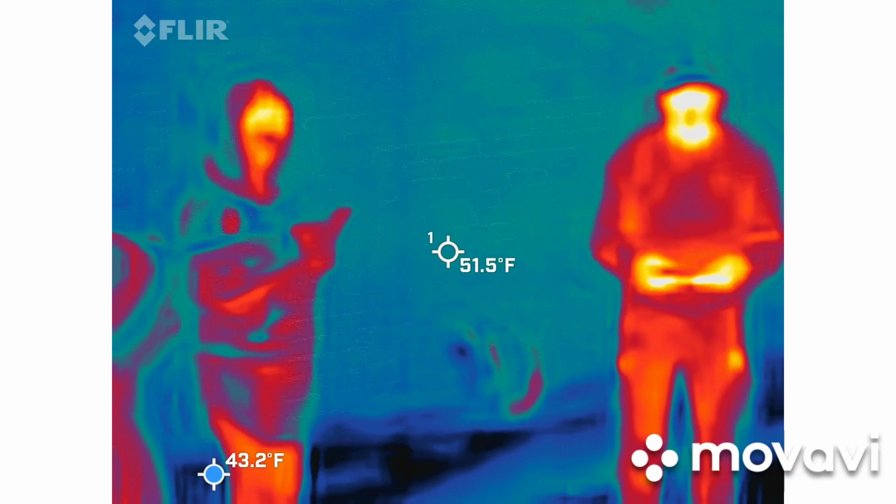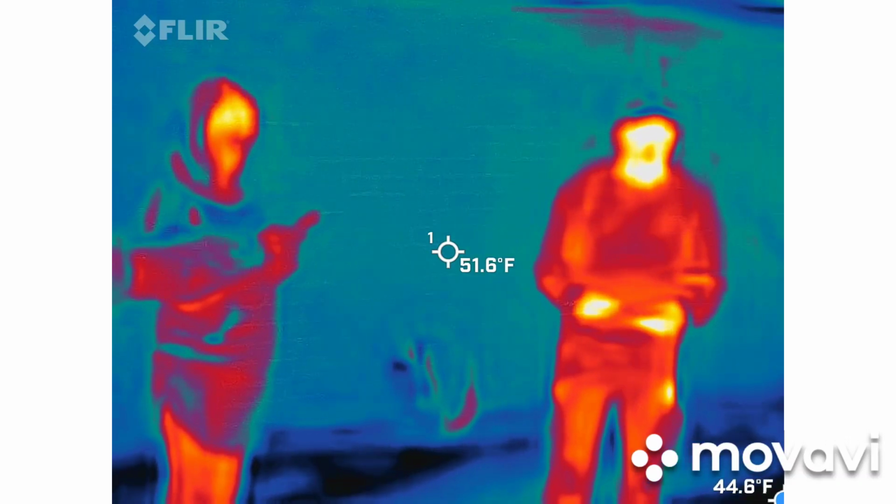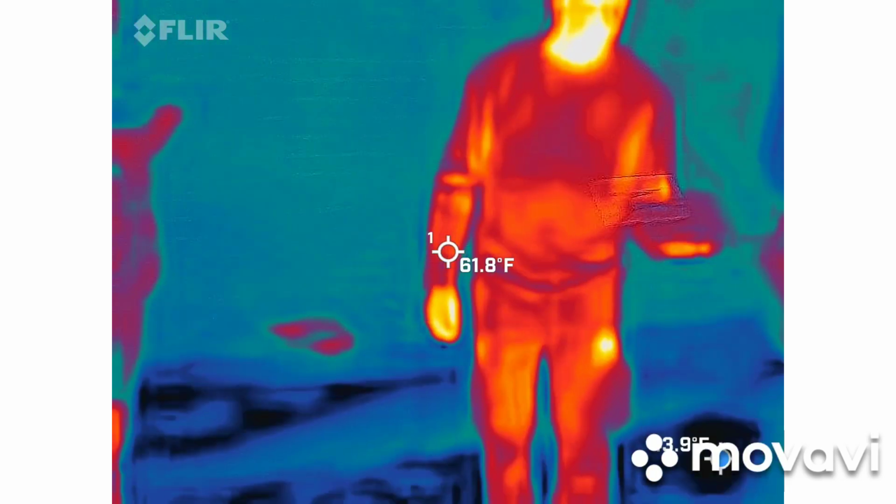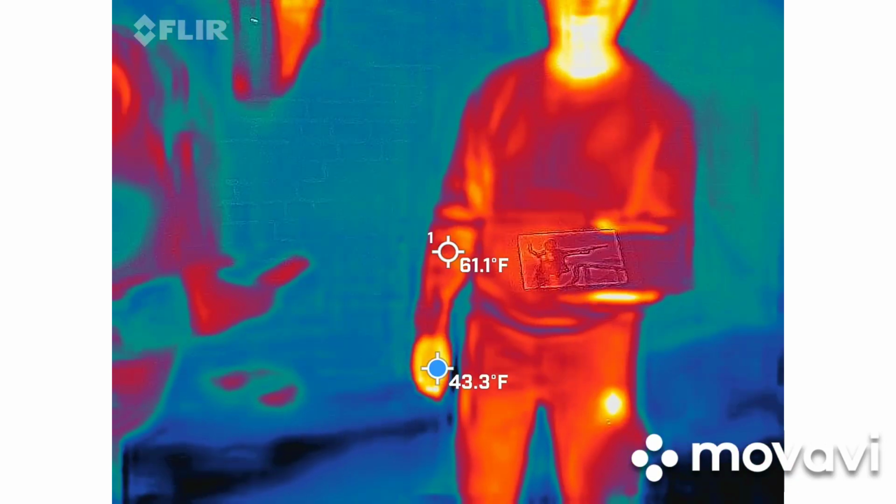So let me show you what Anne looked like. It's one of the few pictures I could find with her with a shirt on. She used to bare her breast to show the men that she killed that they were just killed by a woman. So red hair. Yeah, pretty hardcore.